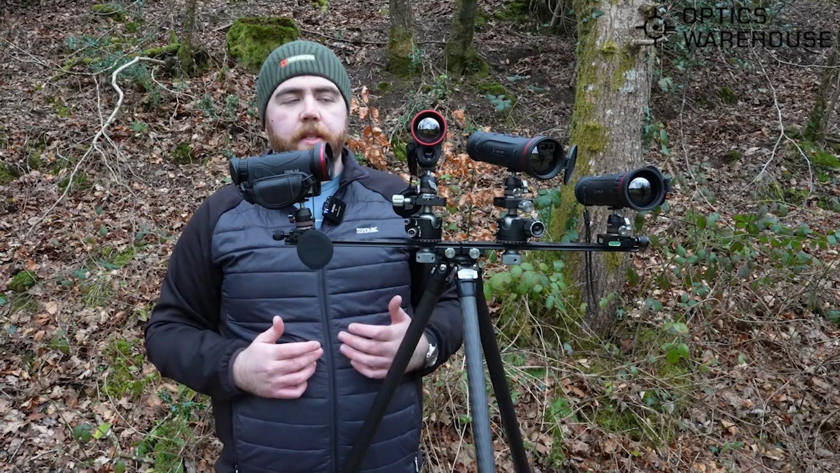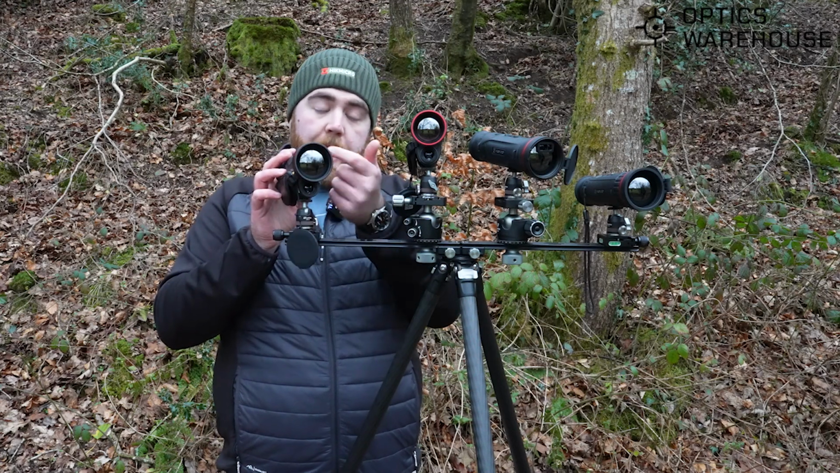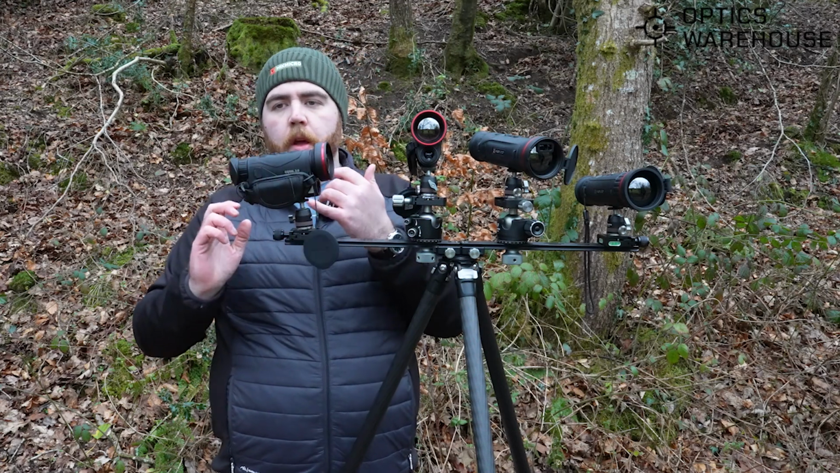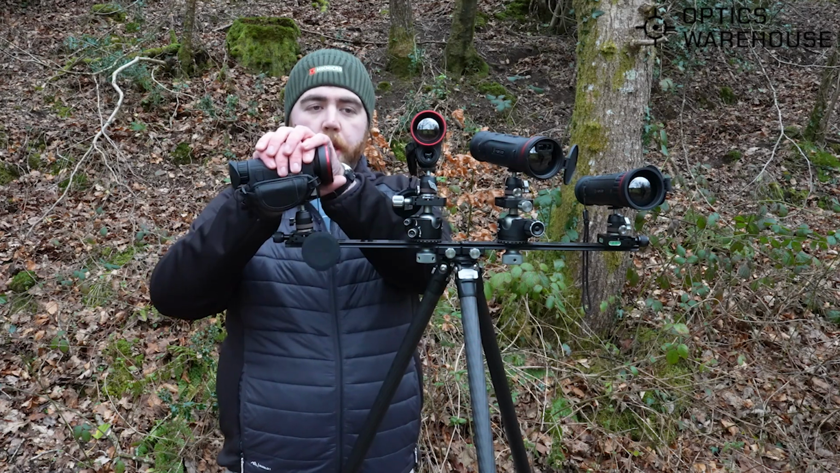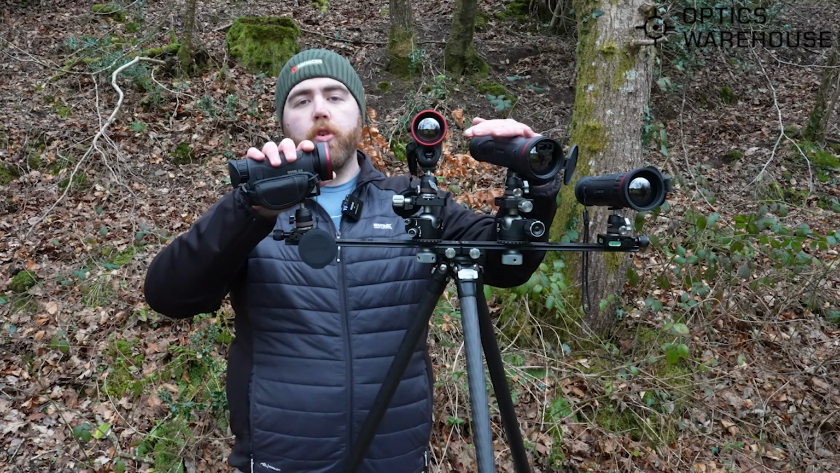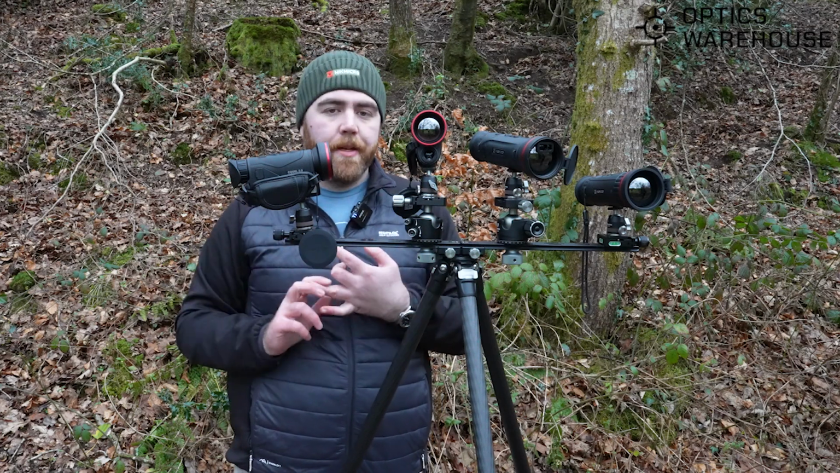Specs wise, again, it's the same as the Gen 2 here. LRF is down here, not in the lens. You've got, forgot to mention as well, on the new 2.0s, both Falcon and Condor, two new colour palettes. That is a green monochrome and a red monochrome.